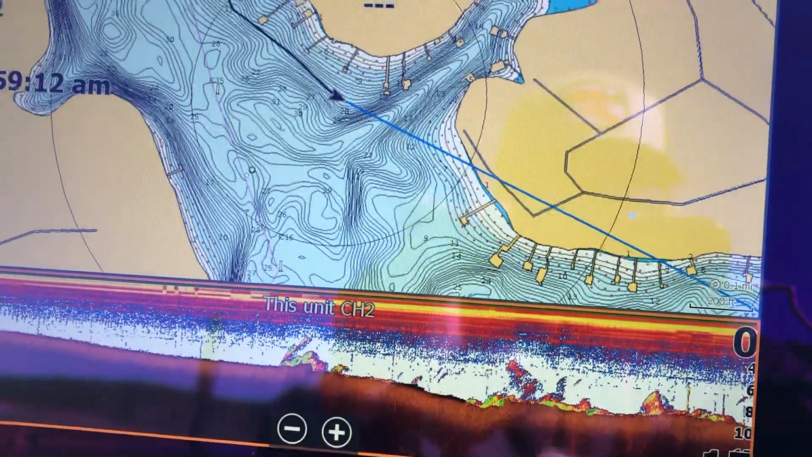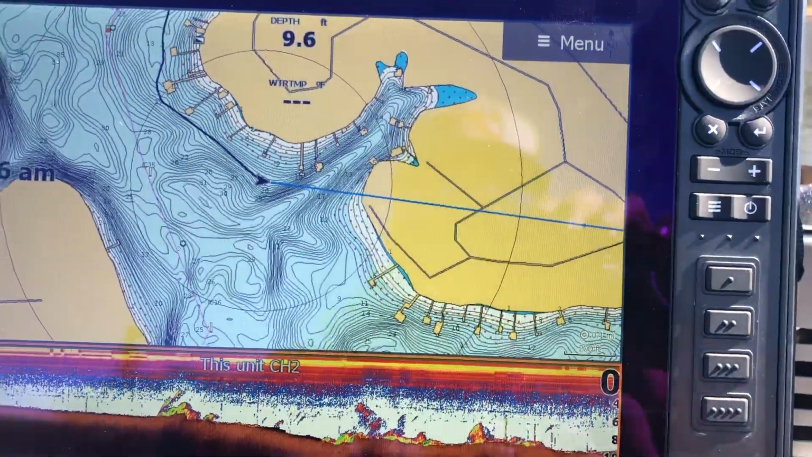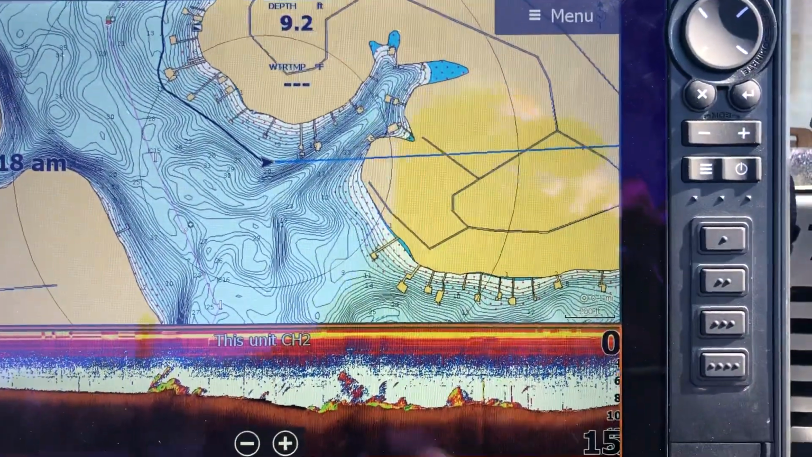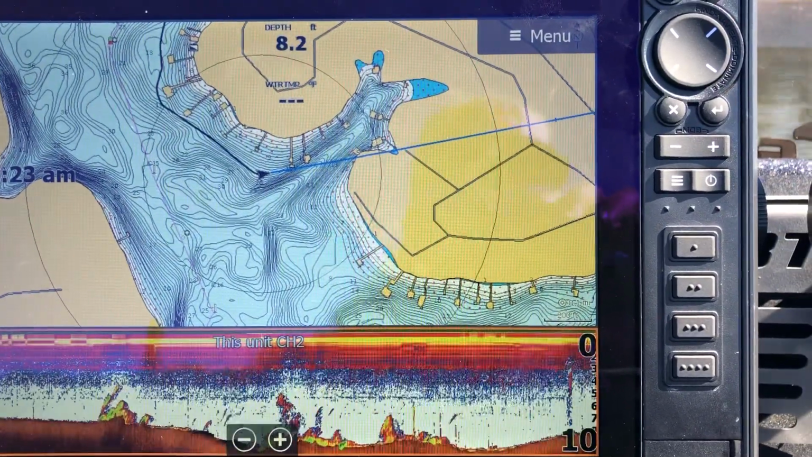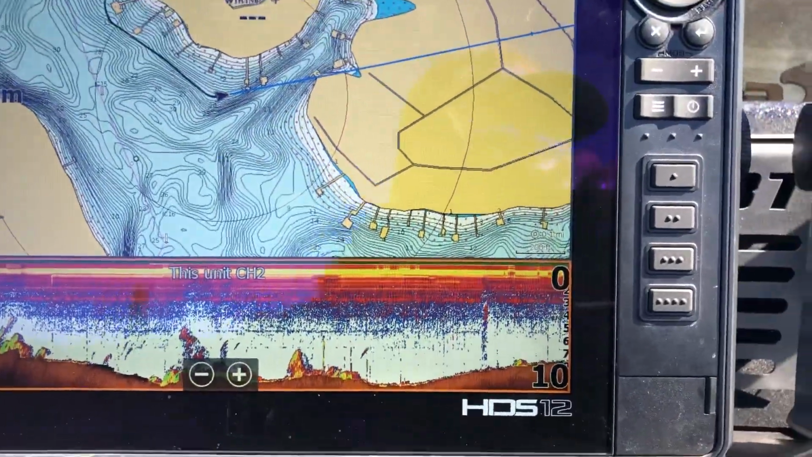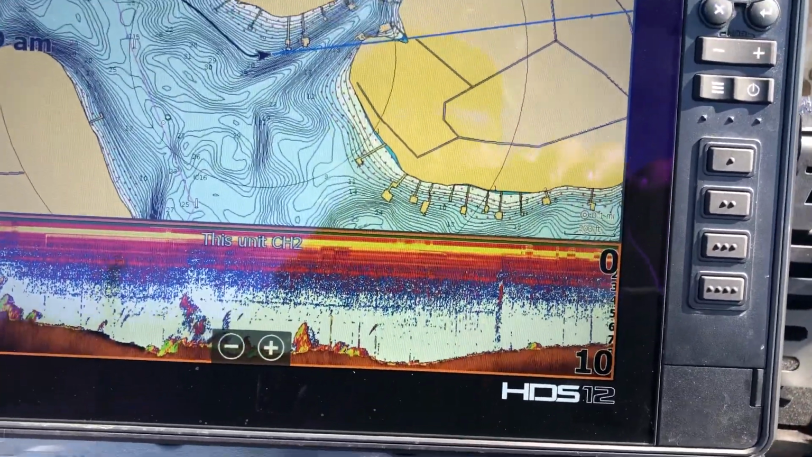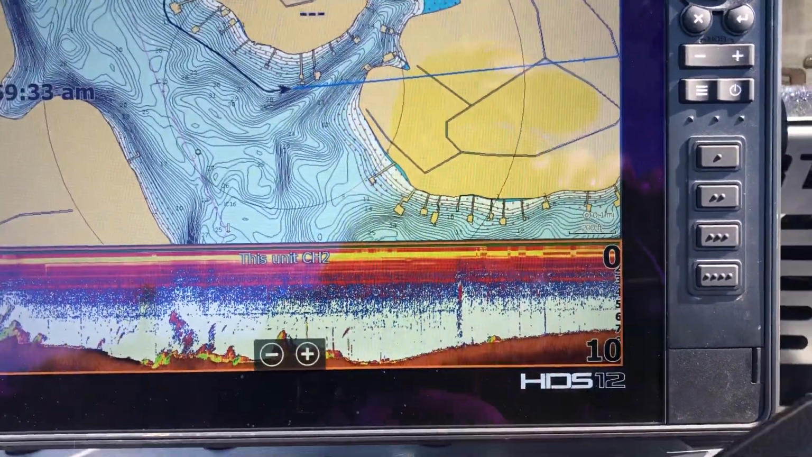But a lot of cool stuff out here on Toledo Bend. If you have any questions, put them in the comments below. If you're from down here, you can check out Sam Rayburn. I've done a couple of these over there. I did one with the active target, showing the different largemouth and spotted bass that were in these brush piles. So that was cool to check out.